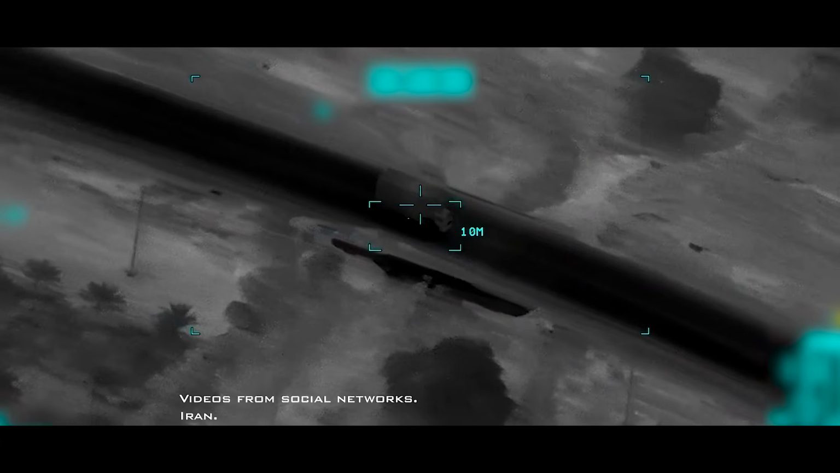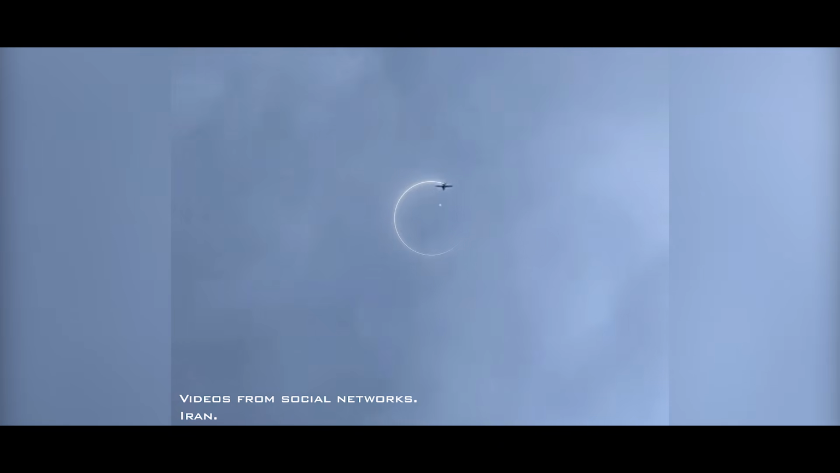The answer is in the physics. The Hellfire's solid rocket motor only burns for the first 2 to 3 seconds. After that, it coasts the rest of the way to the target, appearing completely cold and dark on thermal cameras in its terminal phase.